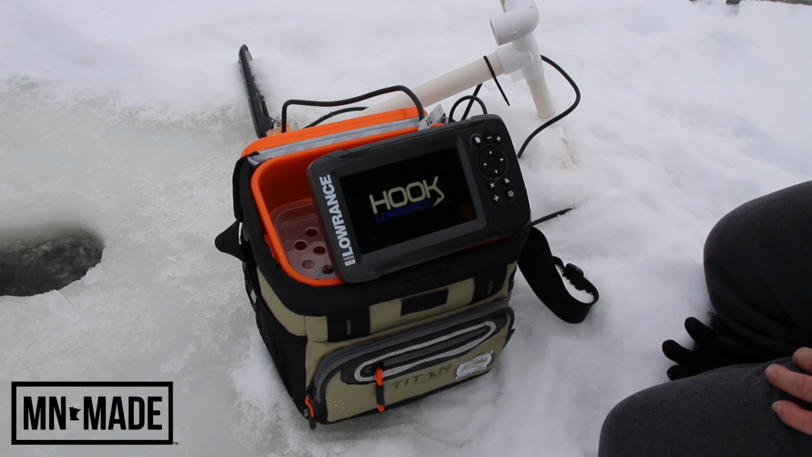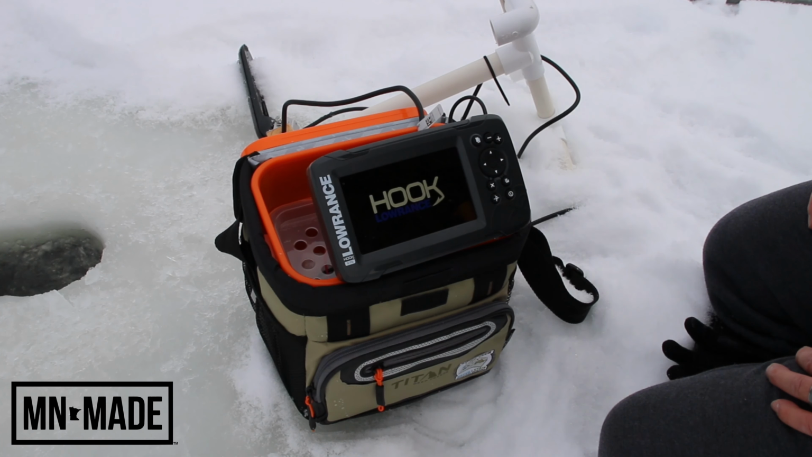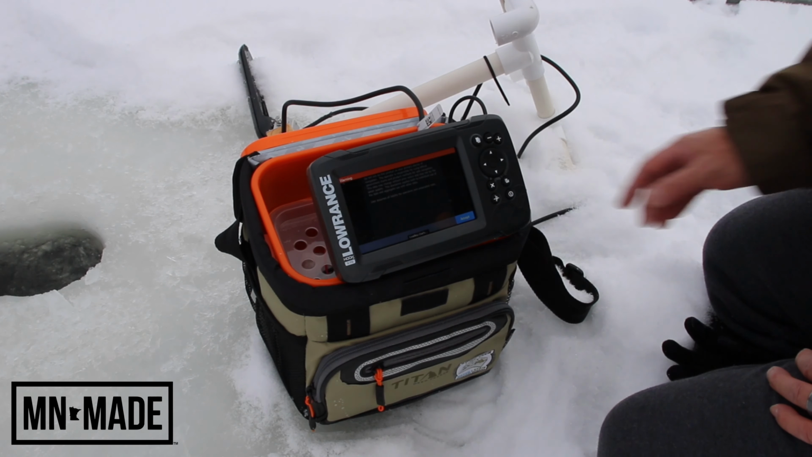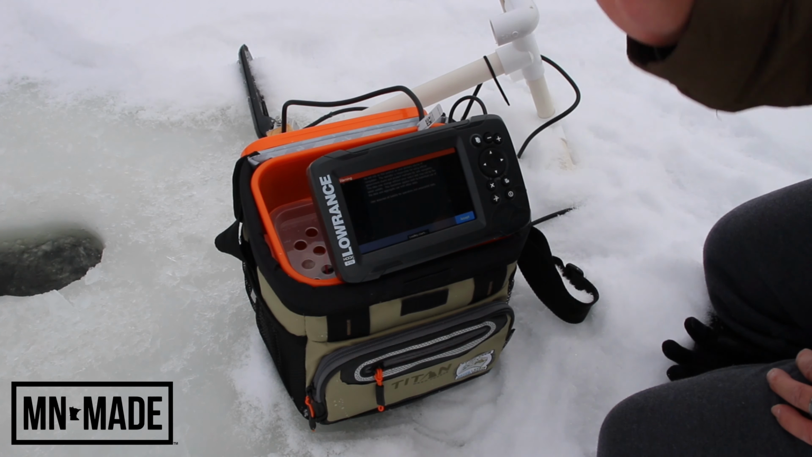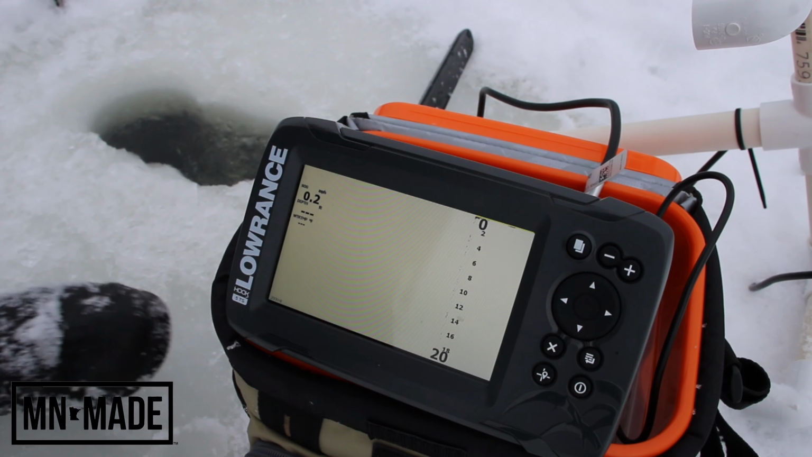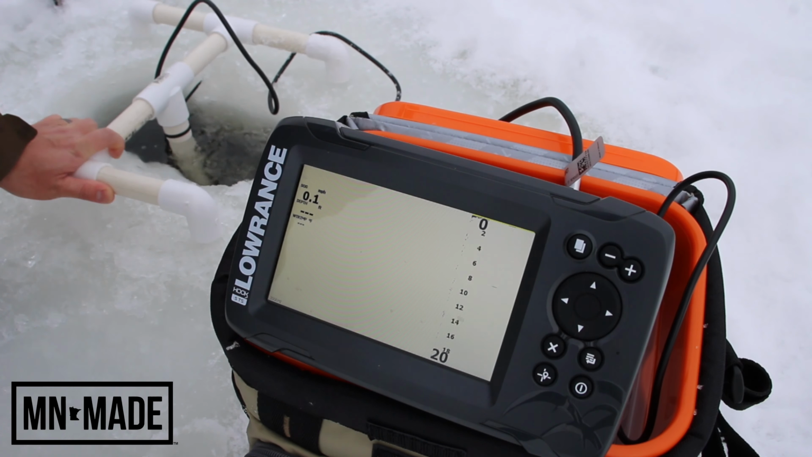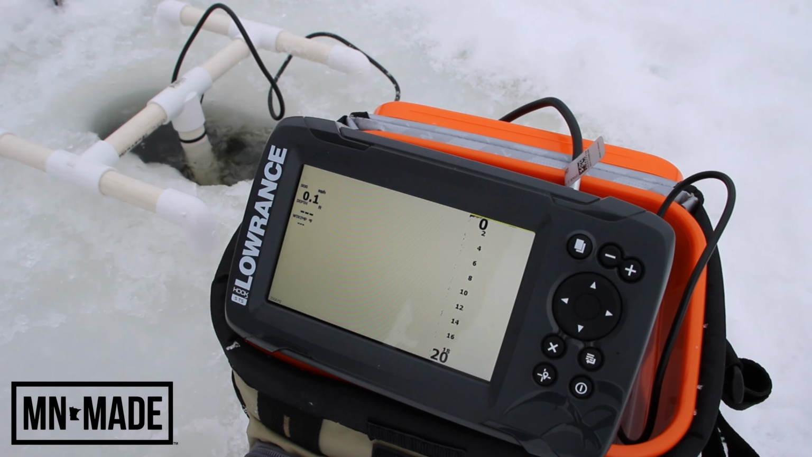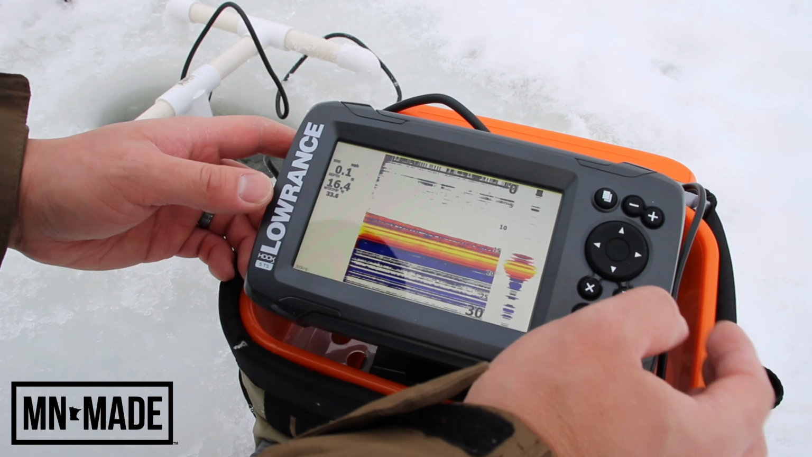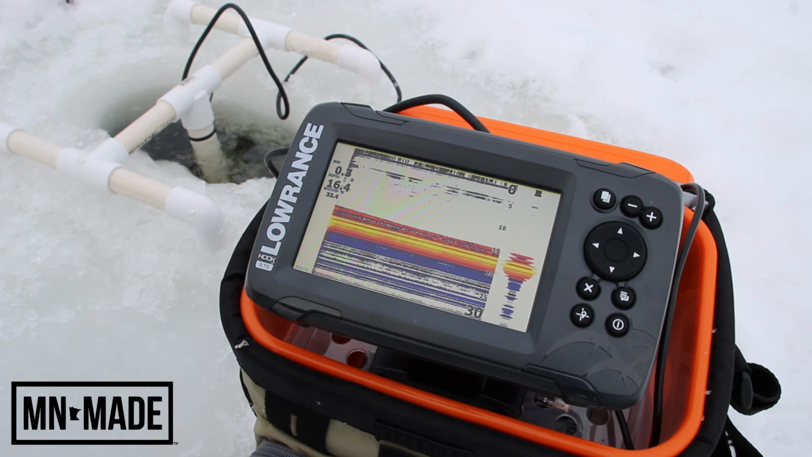And the reason why I wanted to use this open water unit is that it has a Tripleshot transducer, and my hope is I can use the side imaging to get a lay of the land in this area here. All right, let's put the transducer down, see what it says. All right, there we go. We are at about 15 feet. Looks like there's fish at the bottom.